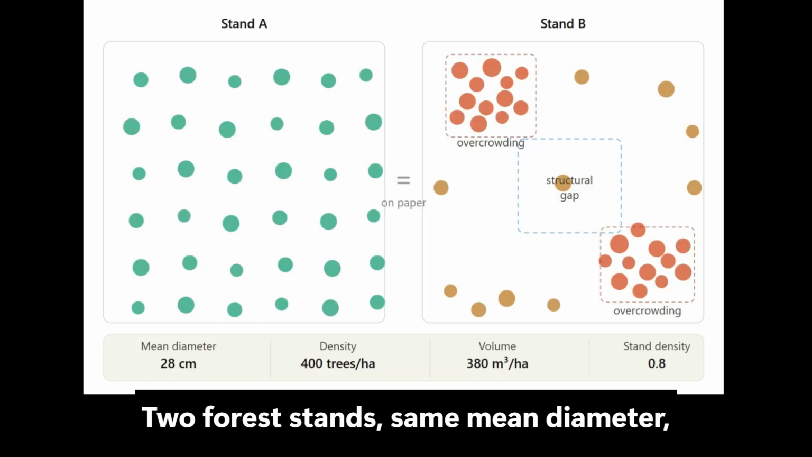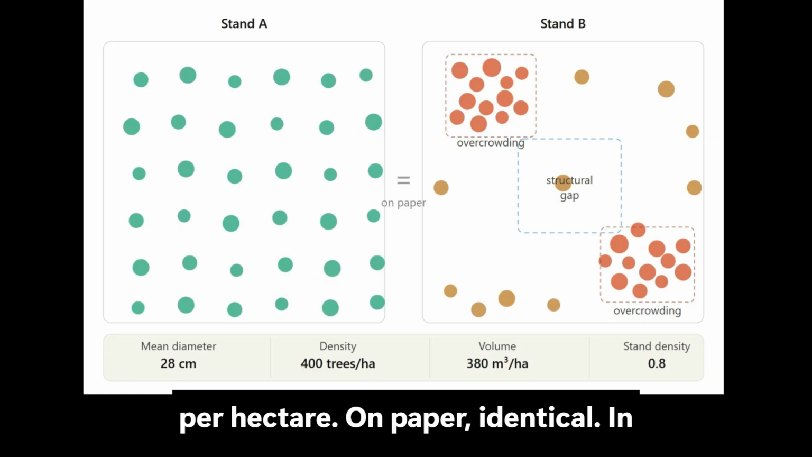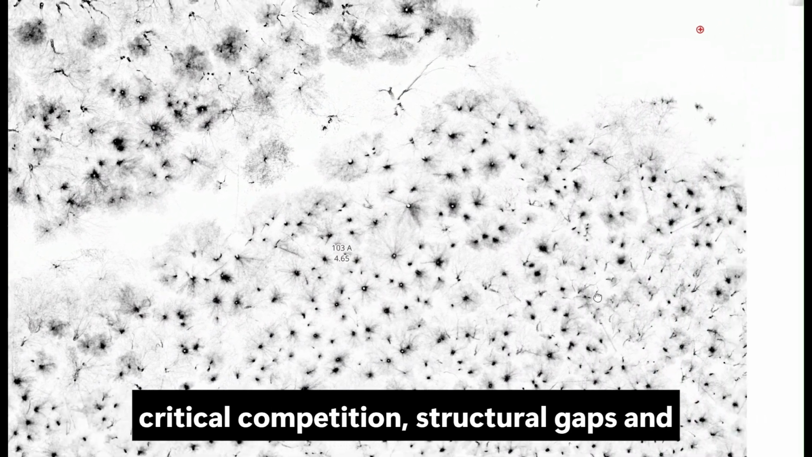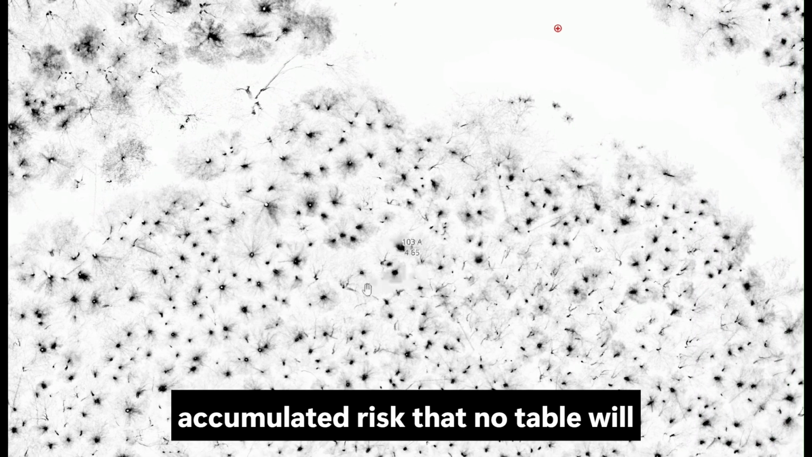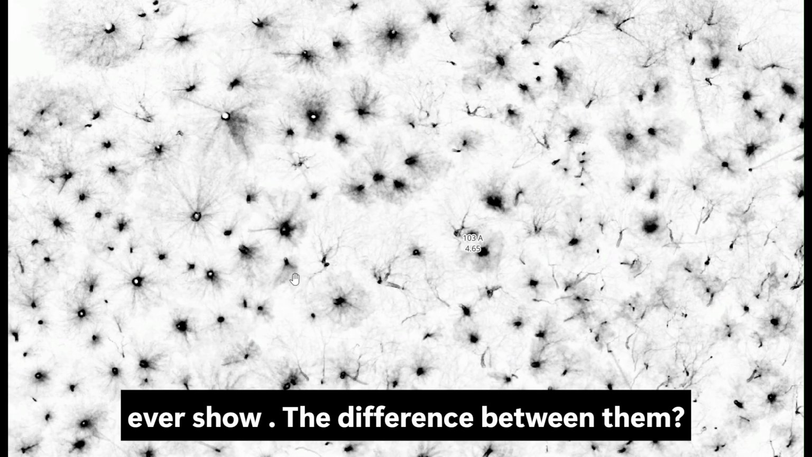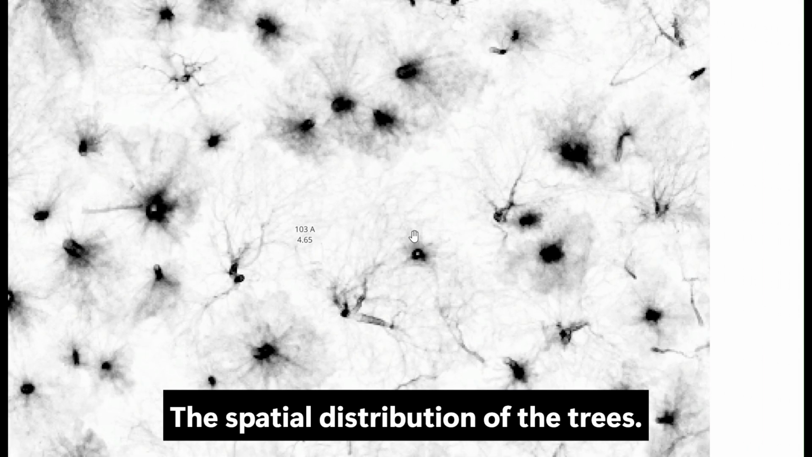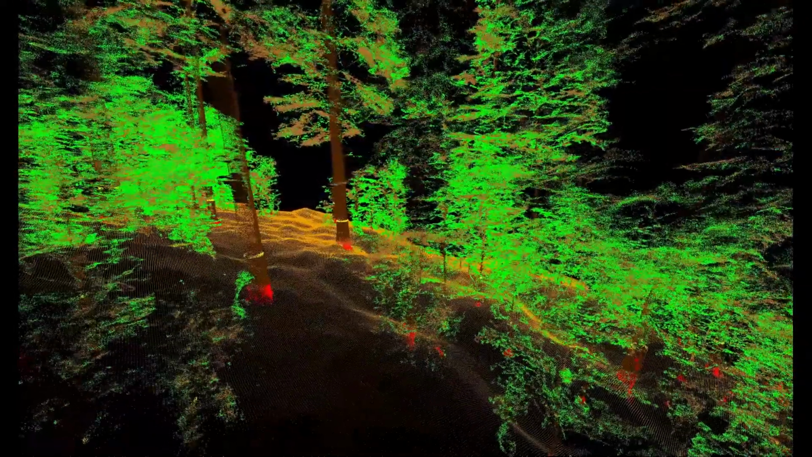Two forest stands, same mean diameter, same stand density, same volume per hectare. On paper, identical. In reality, one stable, balanced, productive. The other, with zones of critical competition, structural gaps, and accumulated risk that no table will ever show. The difference between them: the spatial distribution of the trees, information a caliper cannot collect, ever.